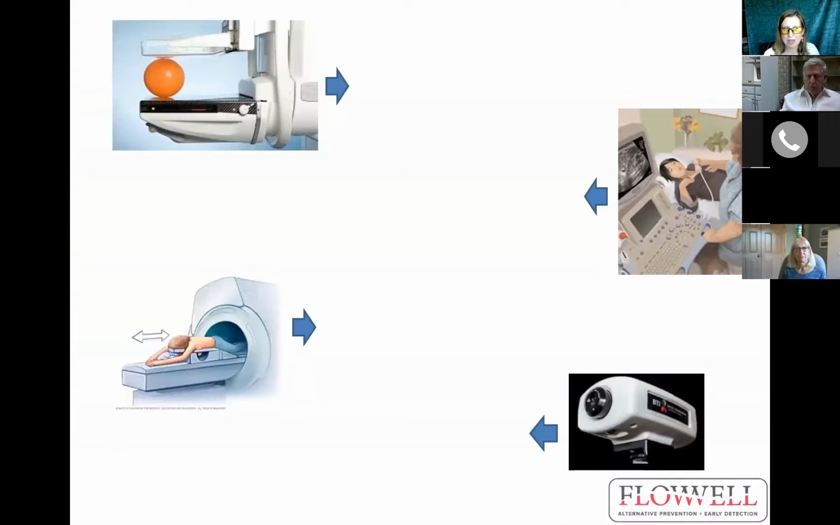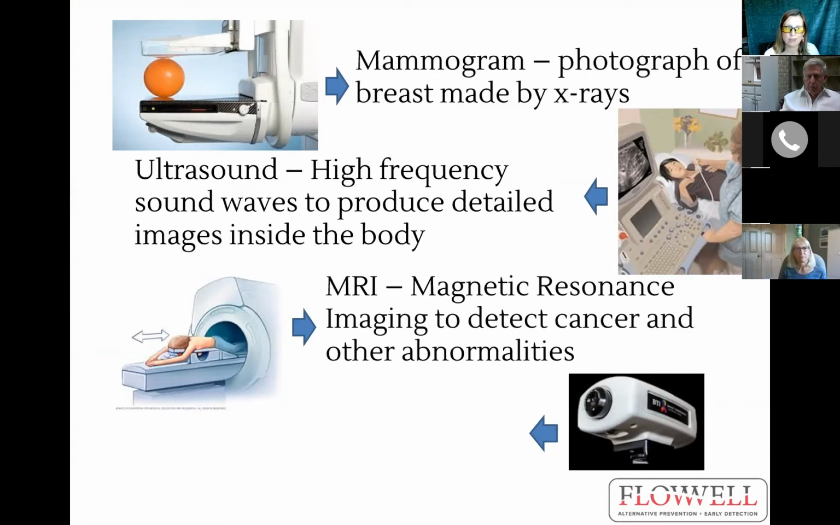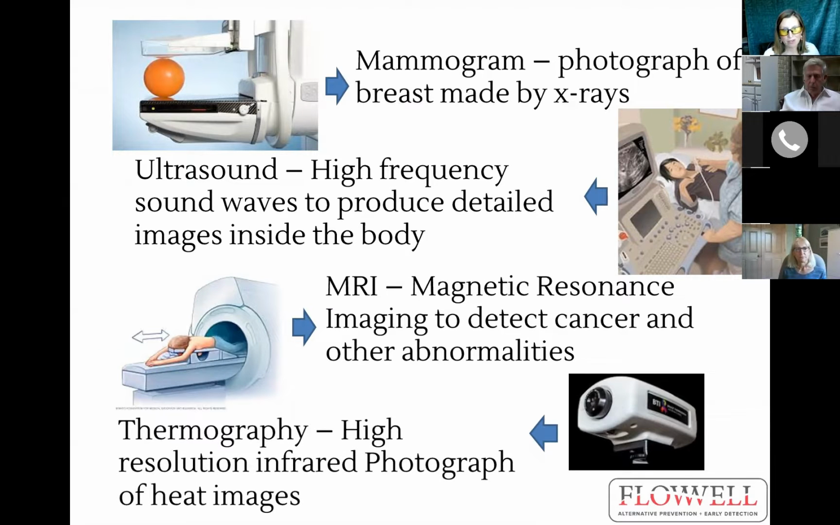So the different screening methods out there are mammograms, ultrasound, MRI, and thermography for breast cancer detection. Ultrasounds are safe for the body, and MRIs without contrast are actually therapeutic for you. It's magnetic imaging.